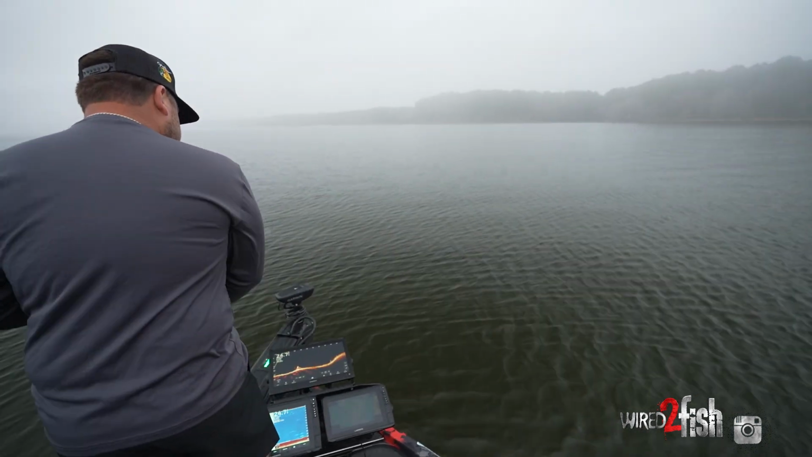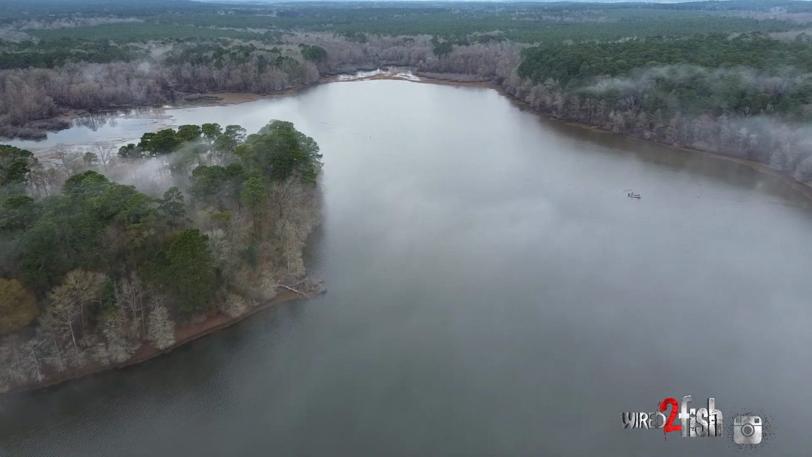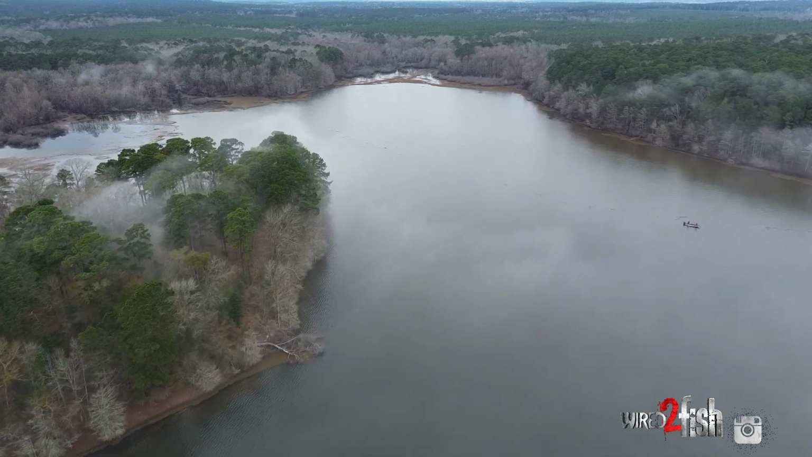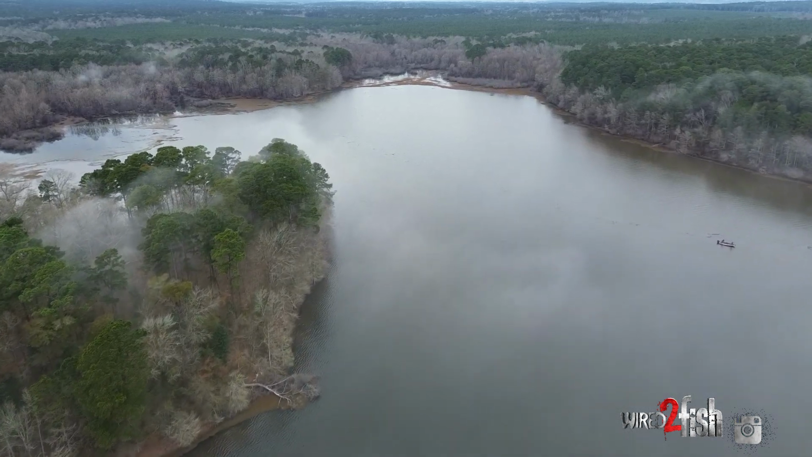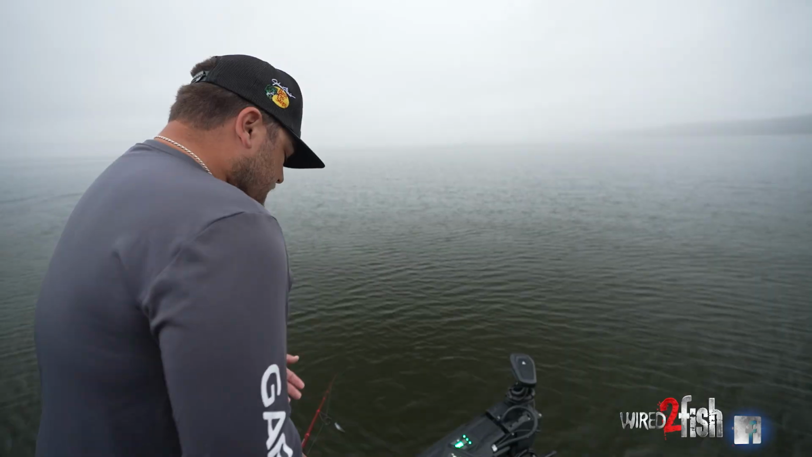So I just pulled into this drain. This is a drain that kind of comes off the main lake, off that main creek, and it goes up on the big spawning flats. So these are fish that are coming into this drain to stage to spawn. You know, they're gonna use this like a highway.